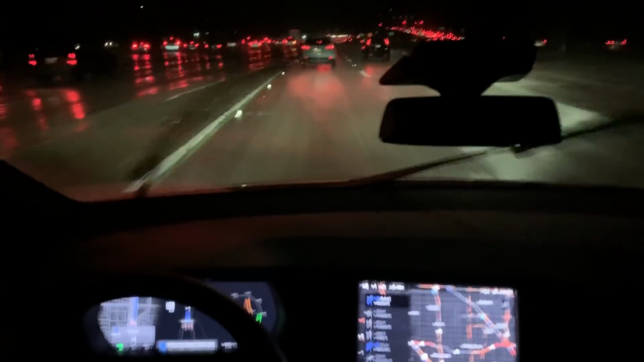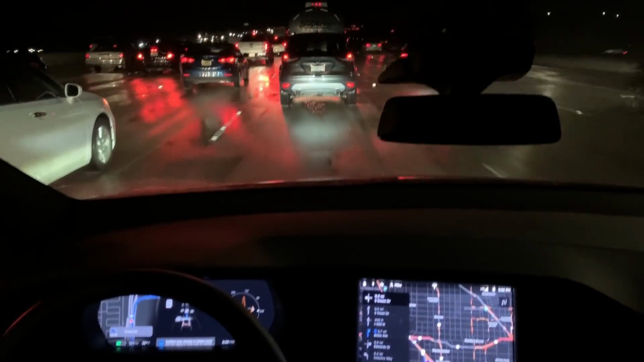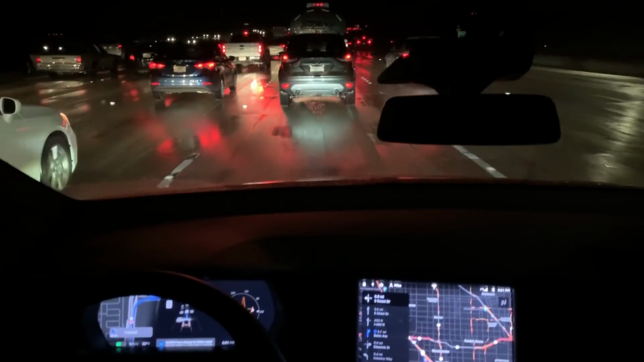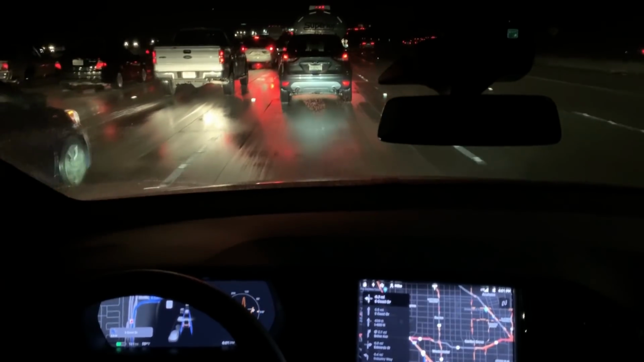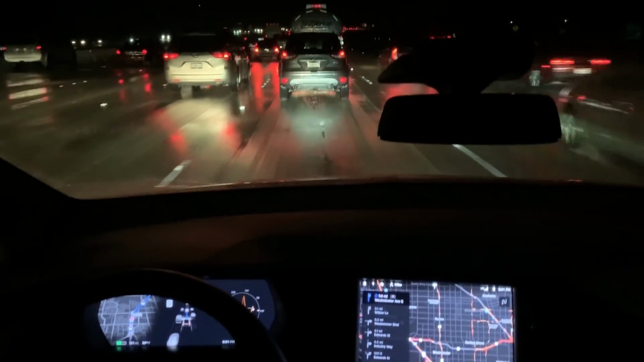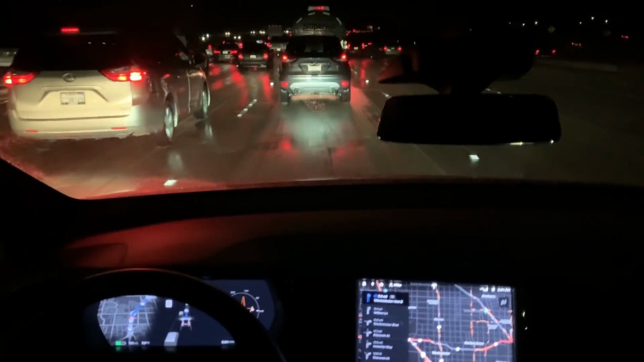How are we going to test it in heavy traffic if we're not in heavy traffic? Just to see what it does here as it realizes that we did not take its advice. And the confirm lane change went away, and we are off of that. And it's re-engaged. Okay. It's recalculated and wants us to now stay on the 405.